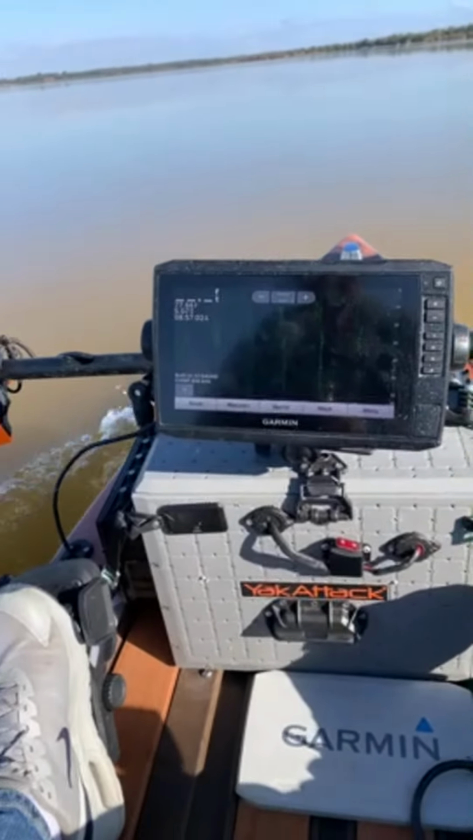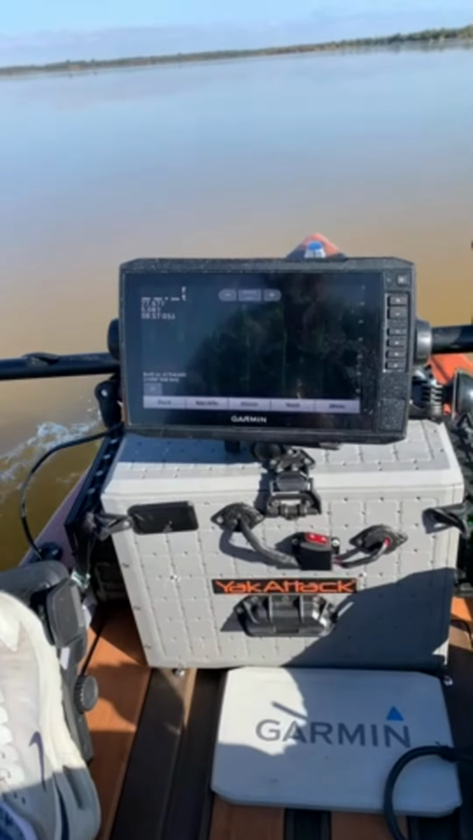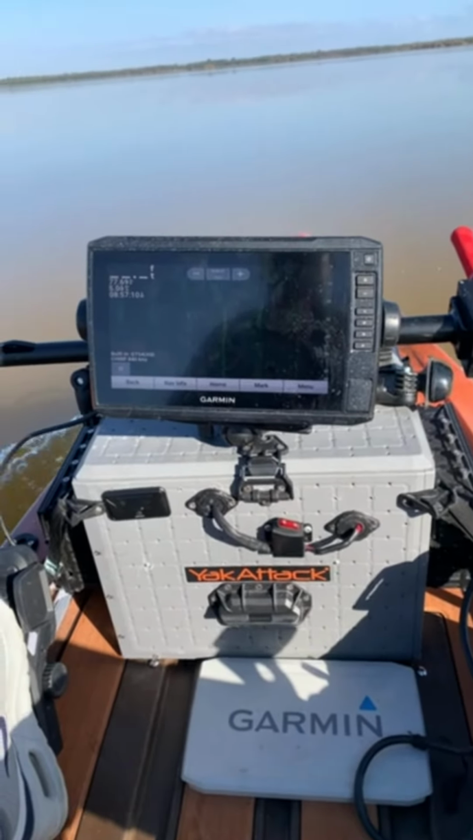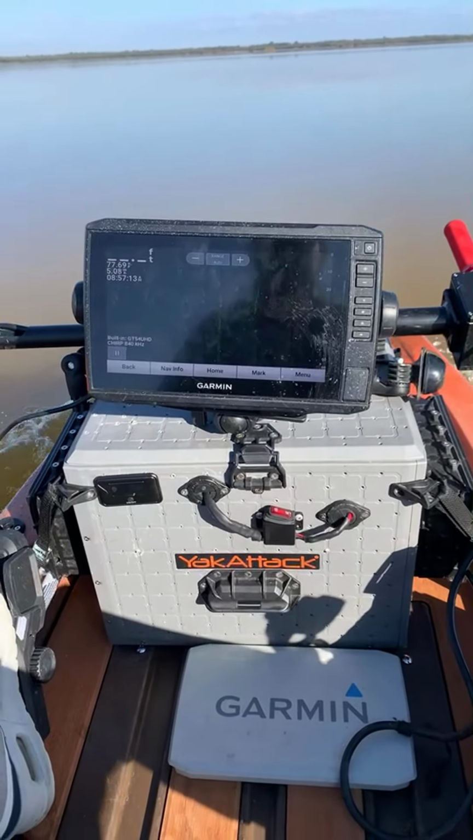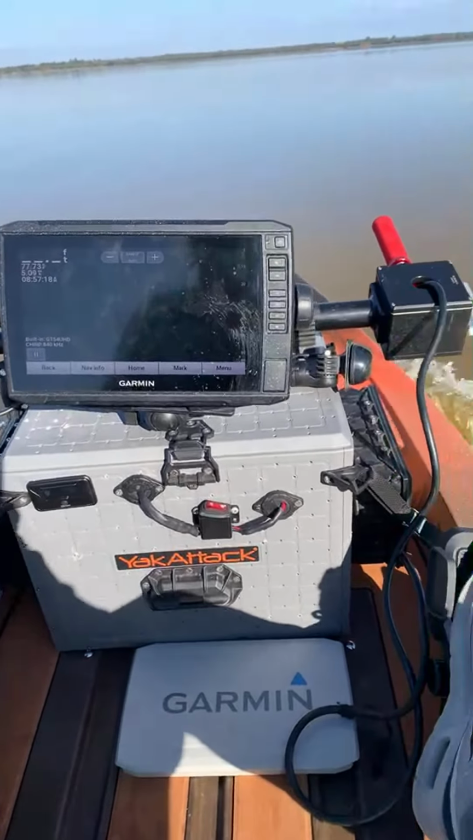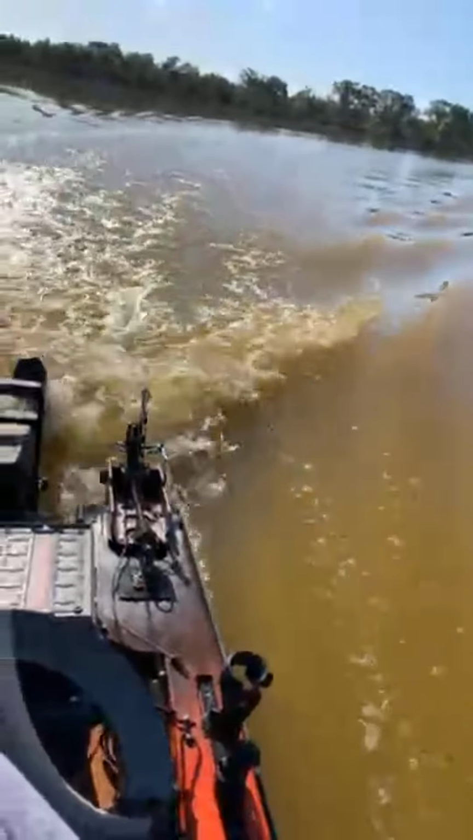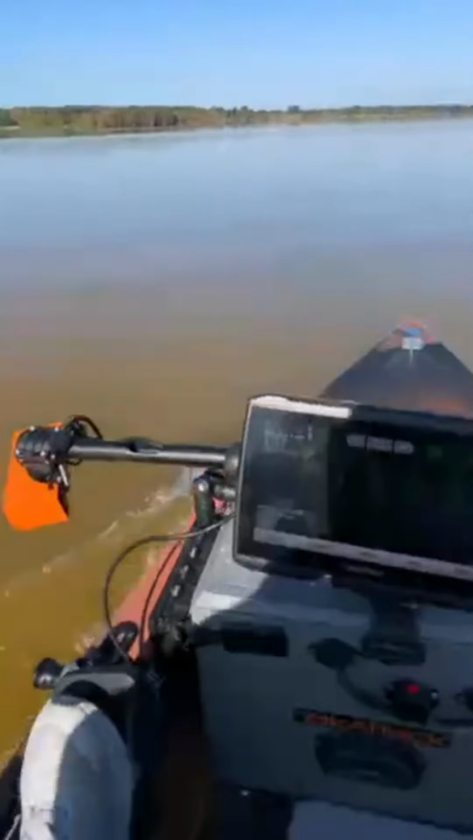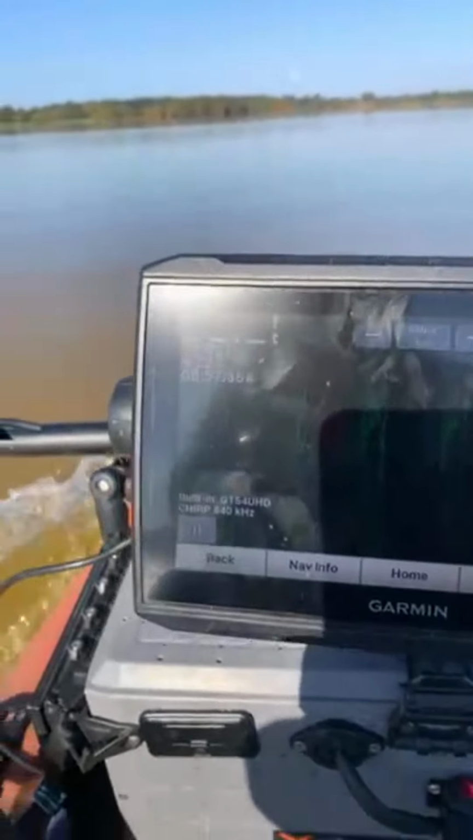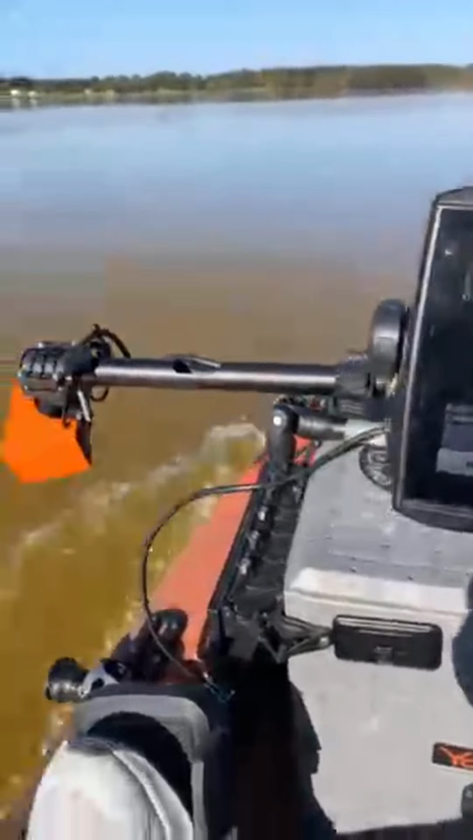Definitely can't turn this motor when it's on full throttle with this ride. You can barely do it even when you're using your foot steering. You see right now it's taking me somewhat of a circle. So that's why I put that rope on there. If you look, all the wake is pushing up though. That's crazy. But I'm only doing 5.12 miles an hour right now.